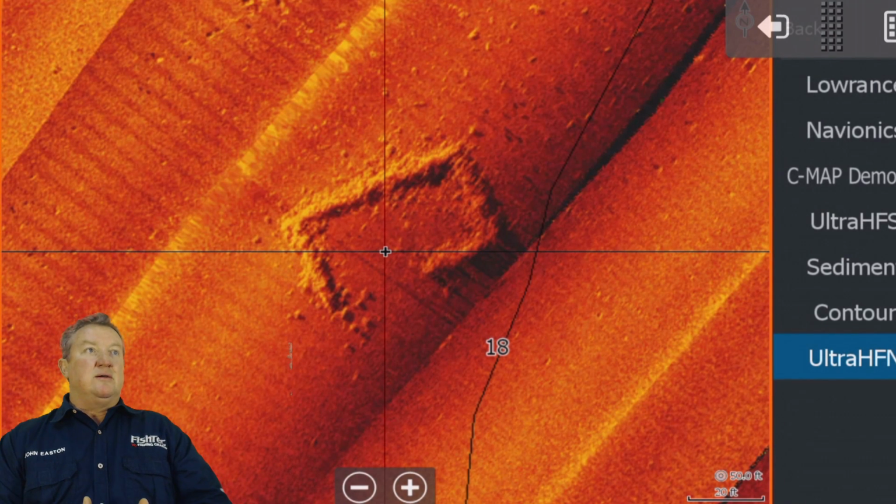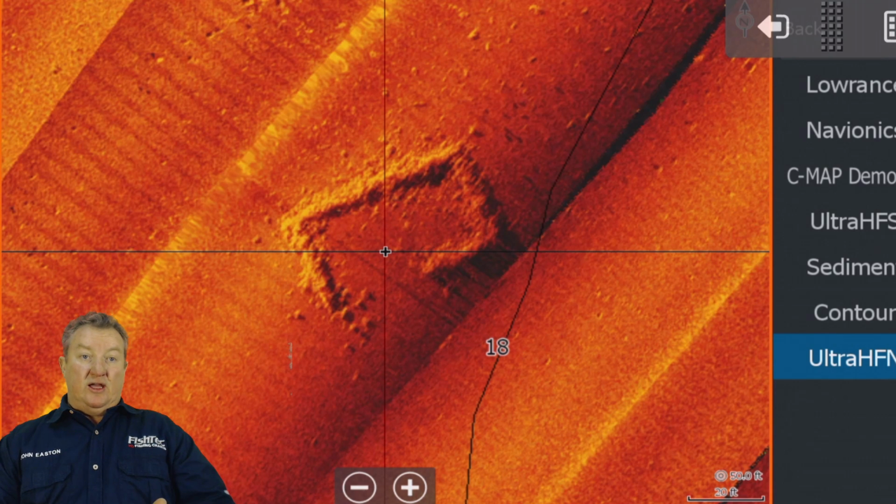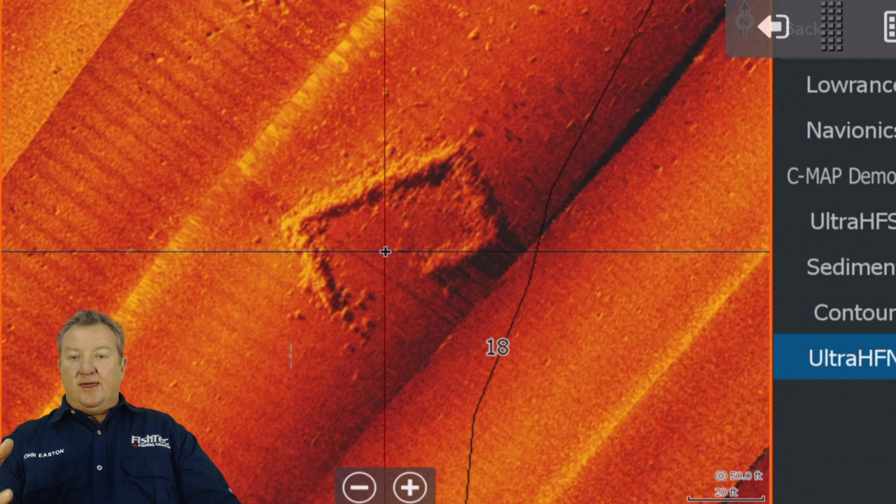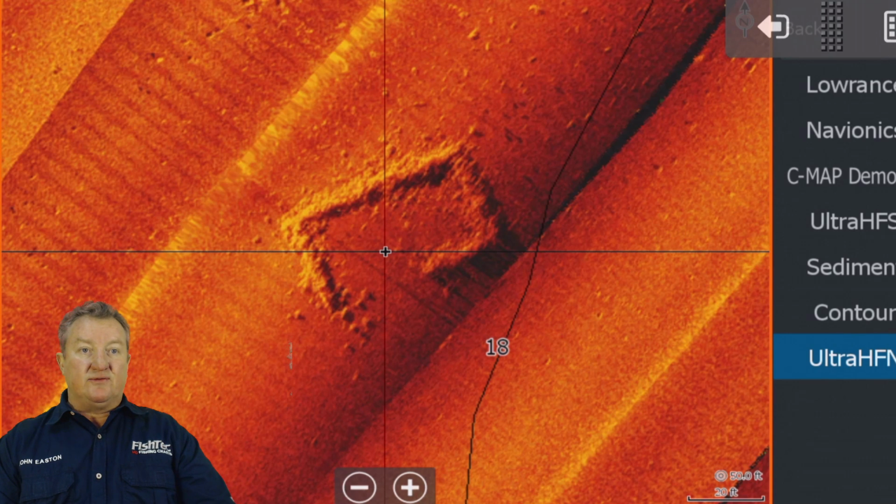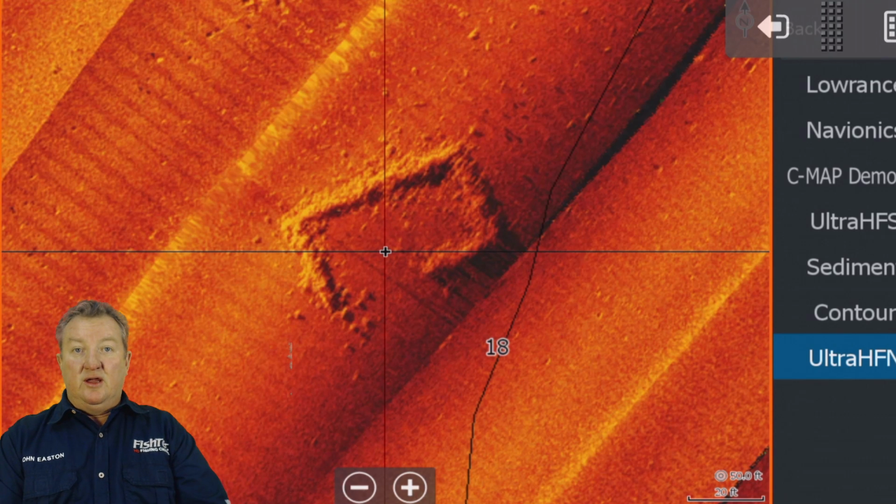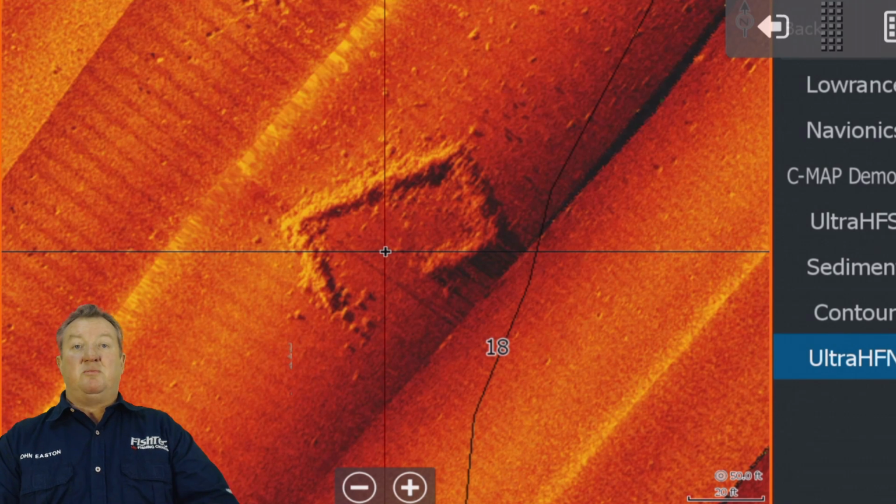Guys, just so you know, I'm using the Ultra HFN, which is your standard Ultra HF. It's not the Ultra HF Plus, because I'm streaming with a HDS9 carbon. Unfortunately, the Wi-Fi on my HDS Live 16 has packed up, and I cannot show you what the Ultra HF Plus charts look like. But anyway, this is half the resolution of what you get for the 16 and the 12. Just remember, guys, Ultra HF Plus is only available for the Live 12 and the Live 16 because of that quad core processor that it has, and it just handles the charts.